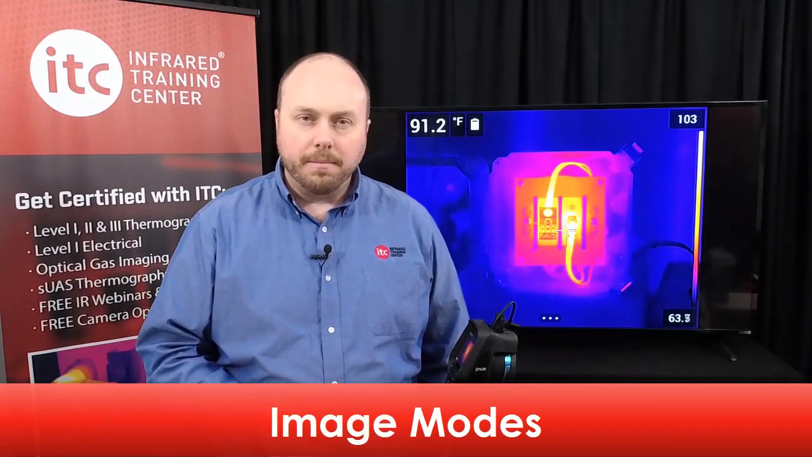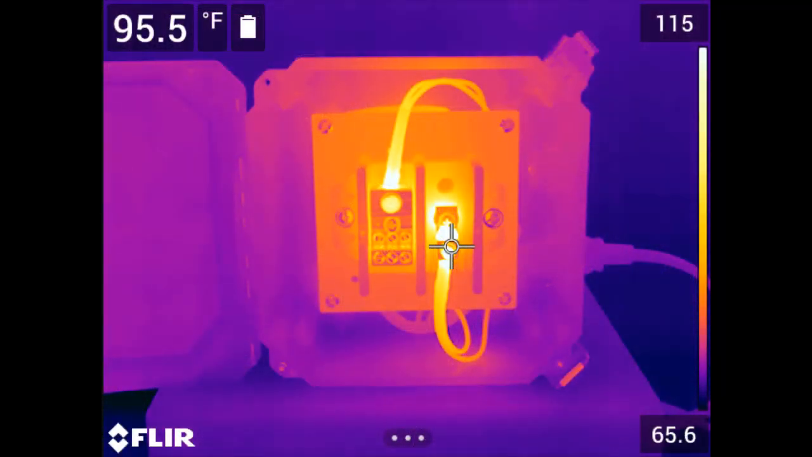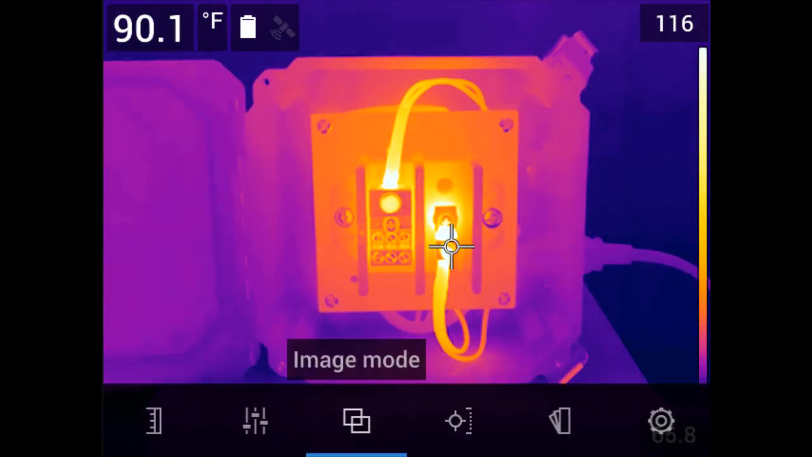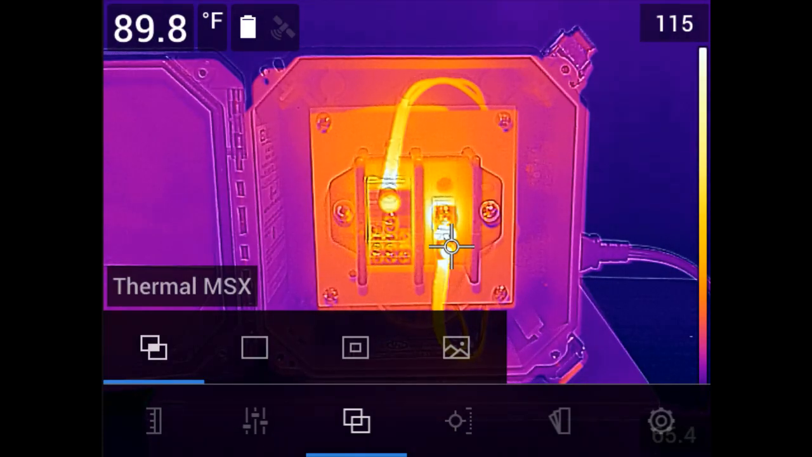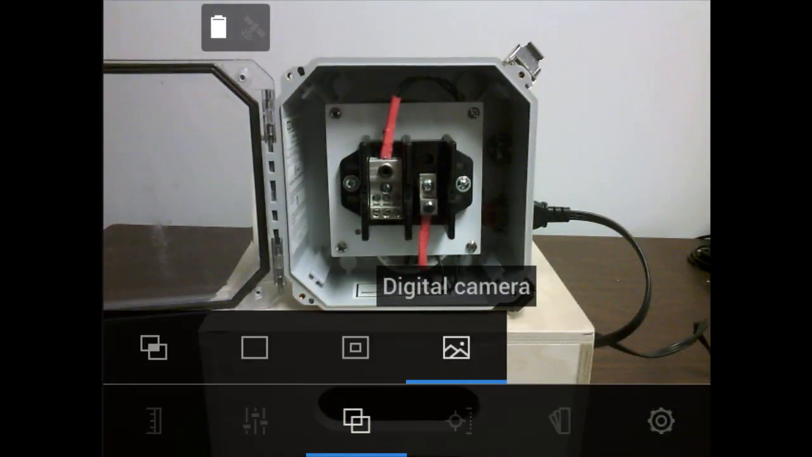There are 4 different image modes available with this series of camera. You can access these by either using the navigation pad or the touchscreen capabilities. Open the main menu and select the image mode icon. 4 options will appear: MSX, which stands for Multispectral Dynamic Imaging, Thermal Only, Picture-in-Picture, and Digital Camera, which displays just the visible light feed.